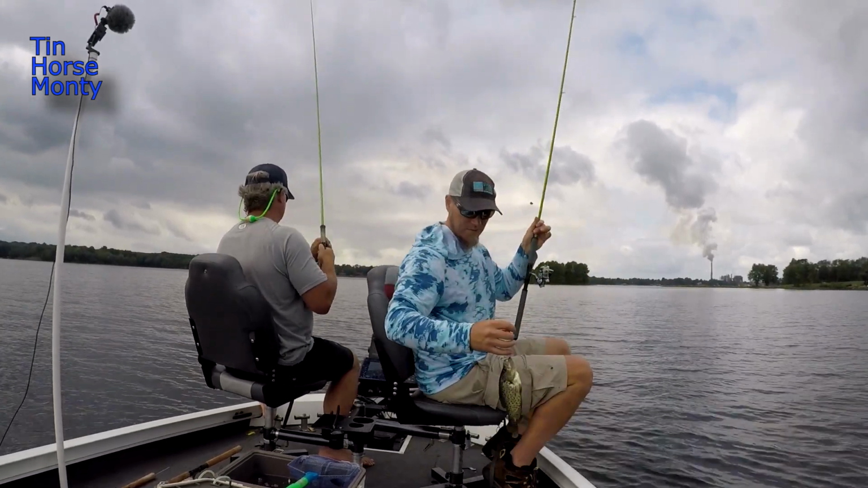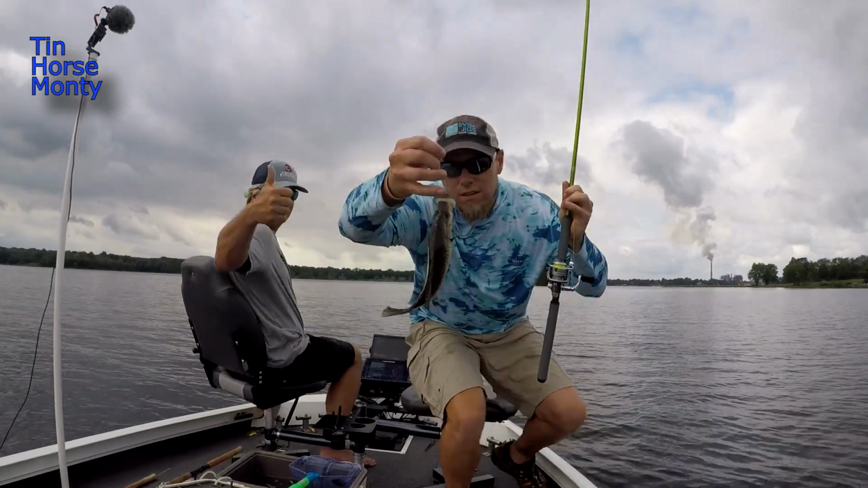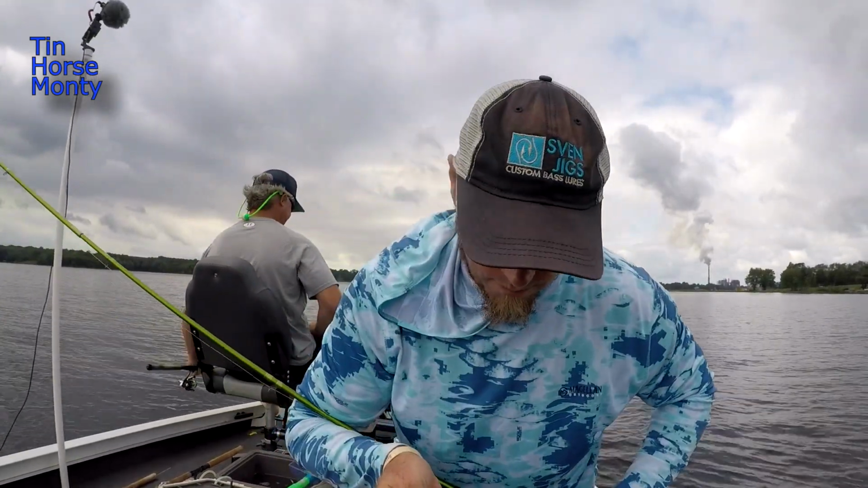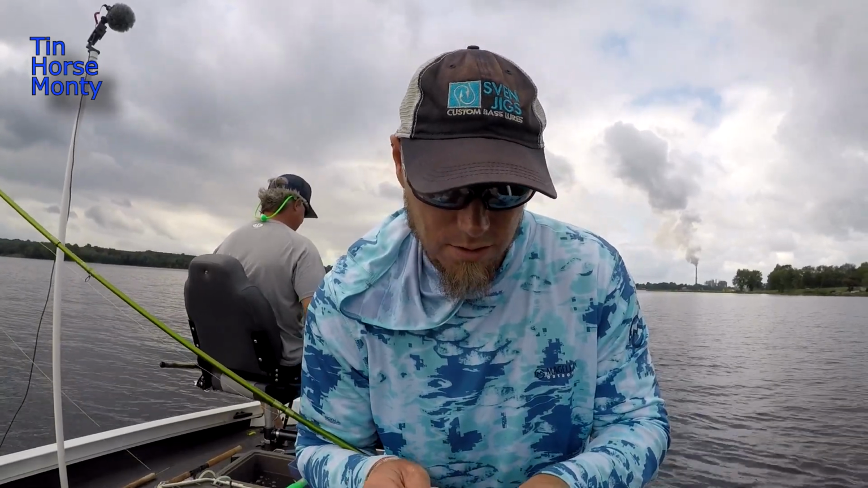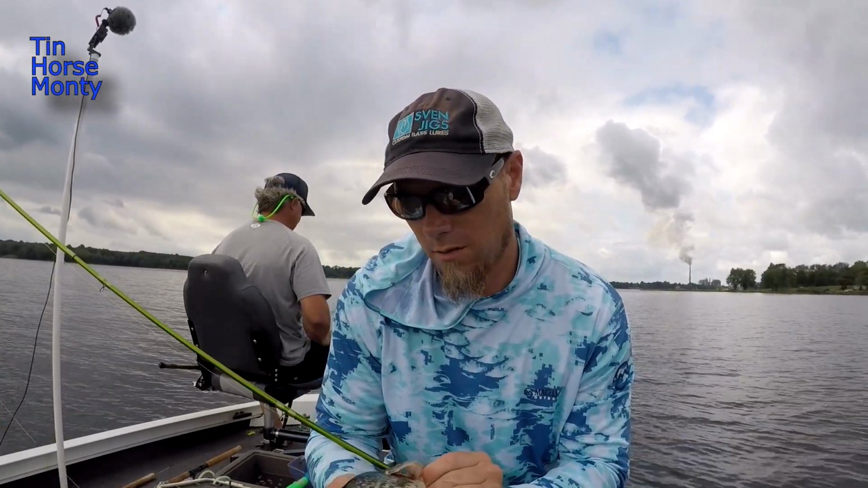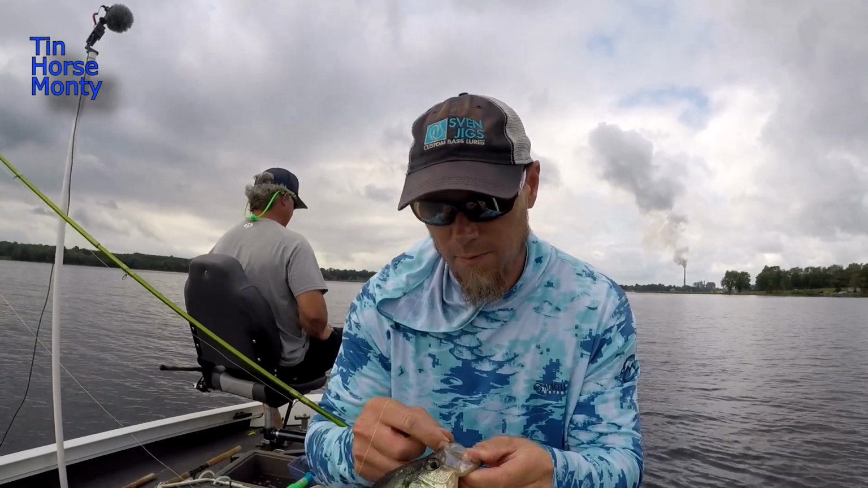Crappie. There we go. It's been mainly bluegill for me, so it's nice to catch one of these crappies.